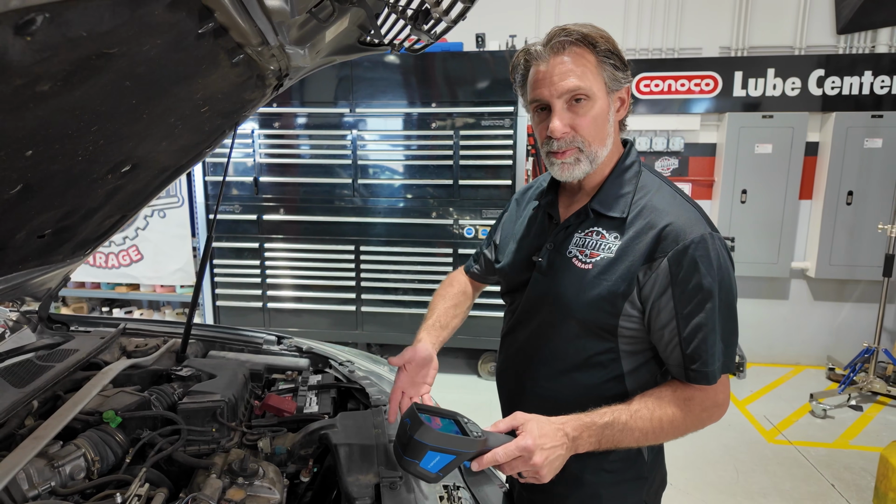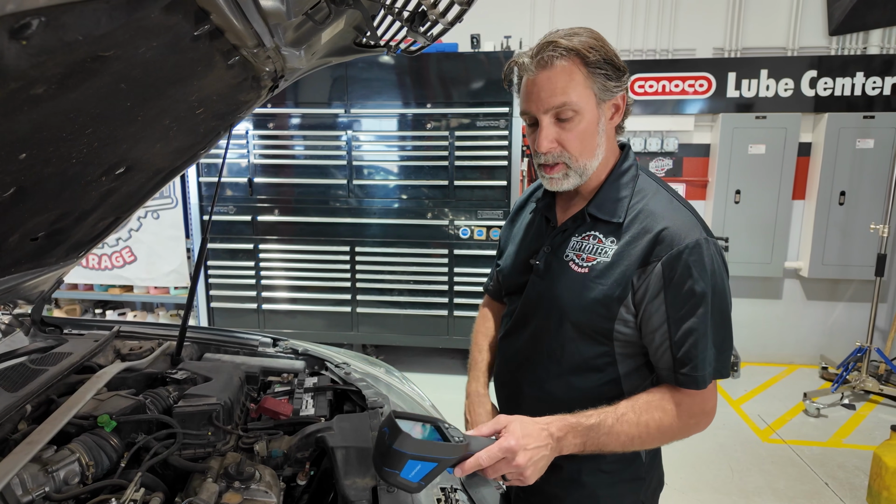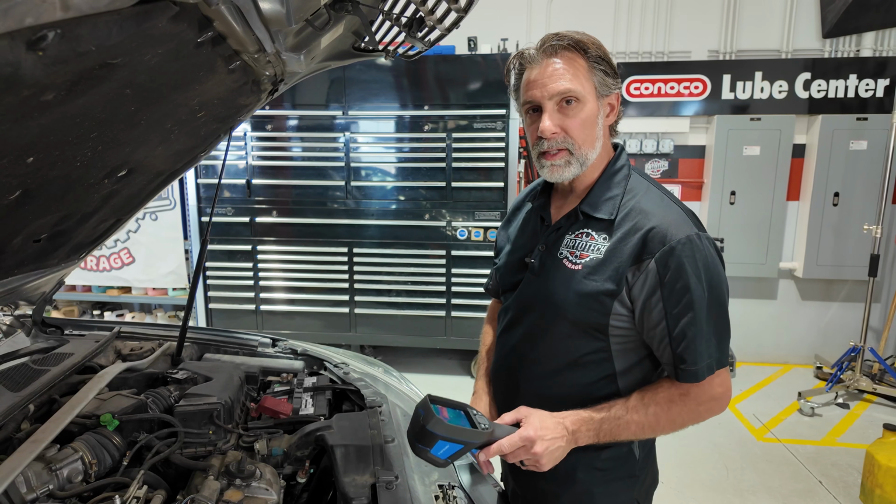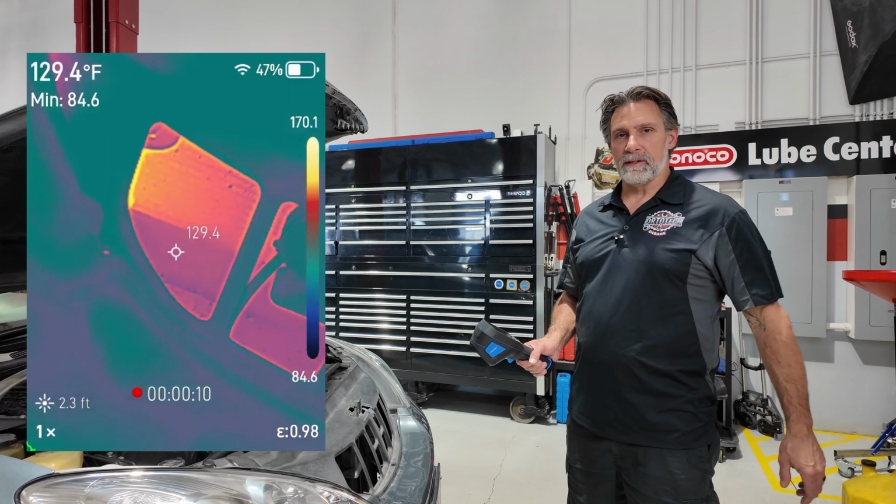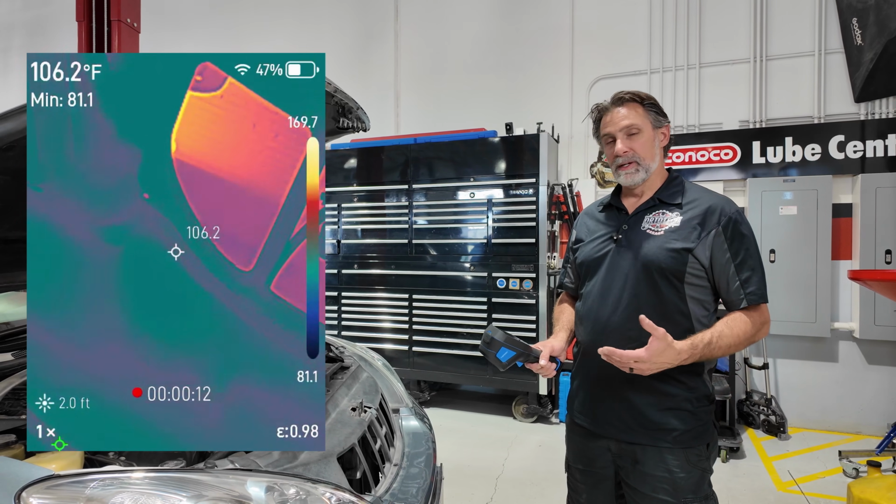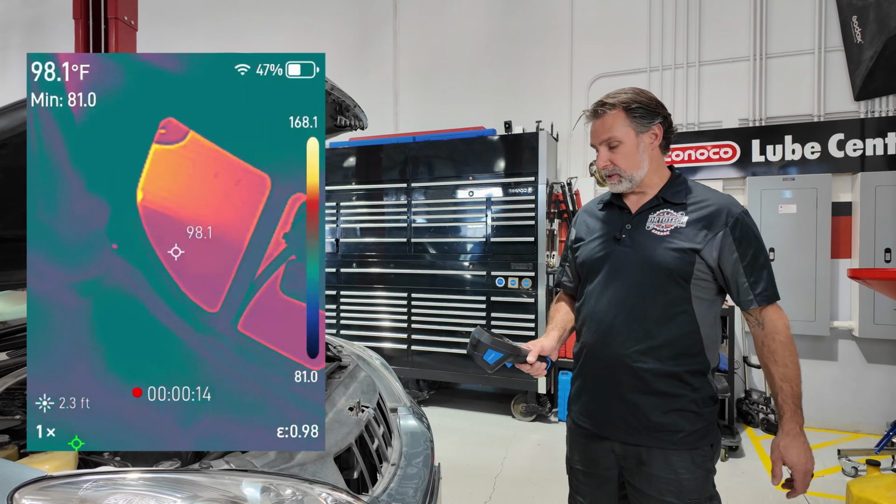This car is barely even warmed up, just lukewarm maybe. Let's get it warmed up and see what that looks like. So I've let this vehicle warm up a bit. I've got the air conditioning running on full blast. I want to see what the condenser looks like. I want to see what the hoses look like.